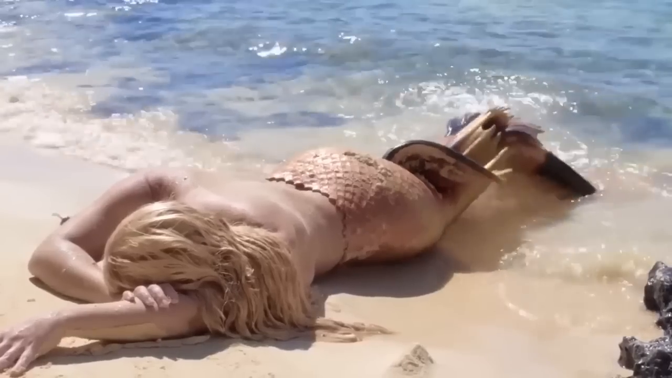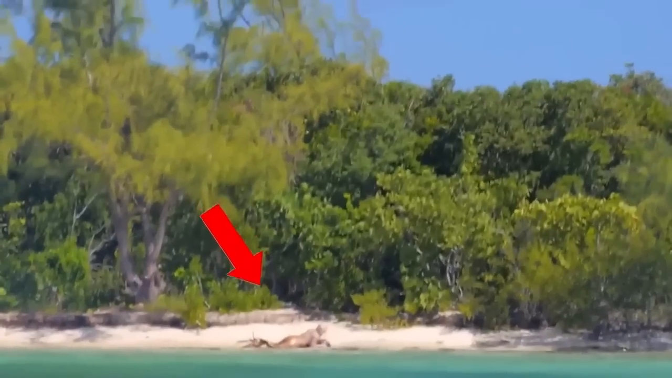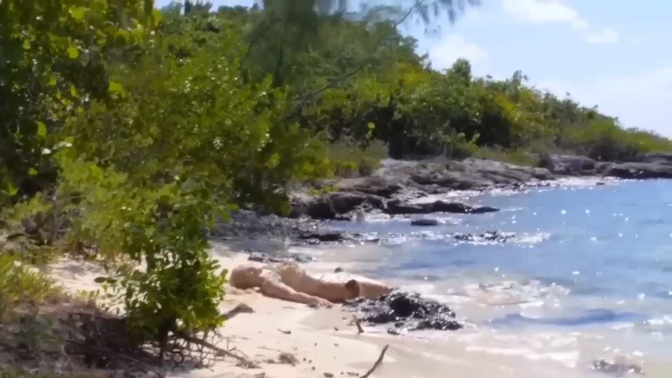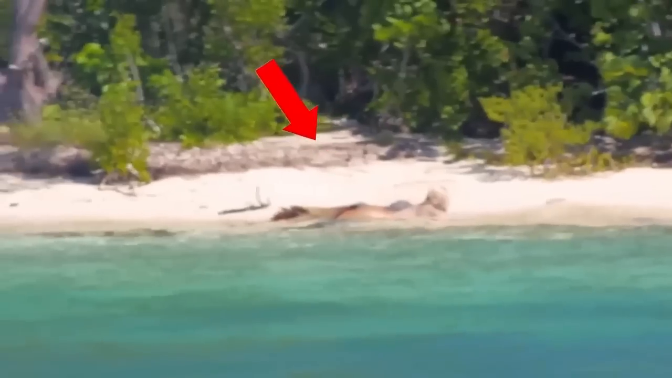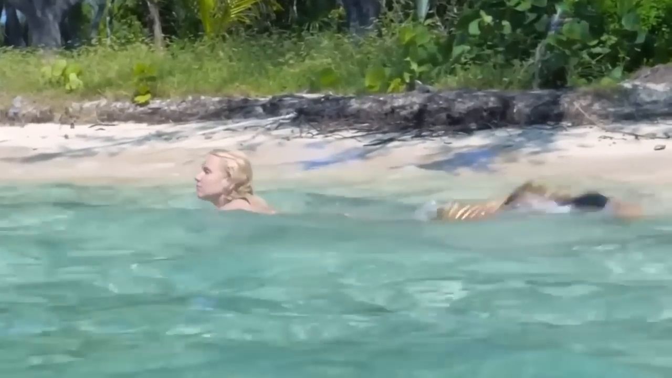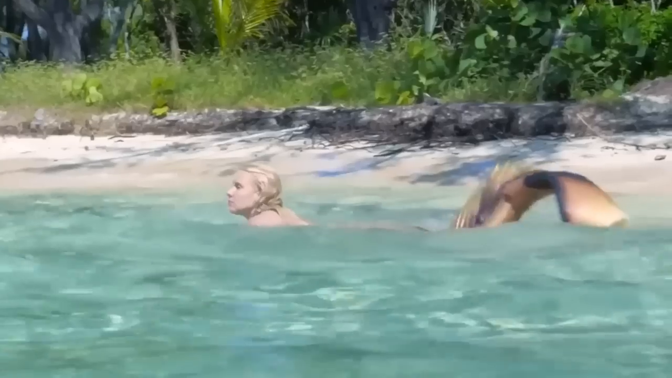This unaware mermaid was caught on camera while chilling on the beach. The guy who recorded it was pretty far from the mermaid, and she probably was just too busy sunbathing to notice anyone near her. Her blonde hair, golden brown tail, and the way she lays there can make anyone stop and stare at her forever. And that is how these mermaids trap their victims. So do not go near if you ever find a beautiful mermaid lying on the beach. Never.